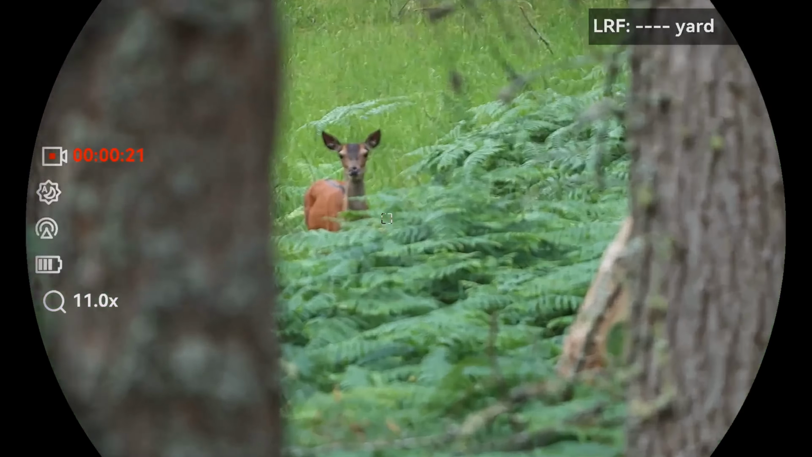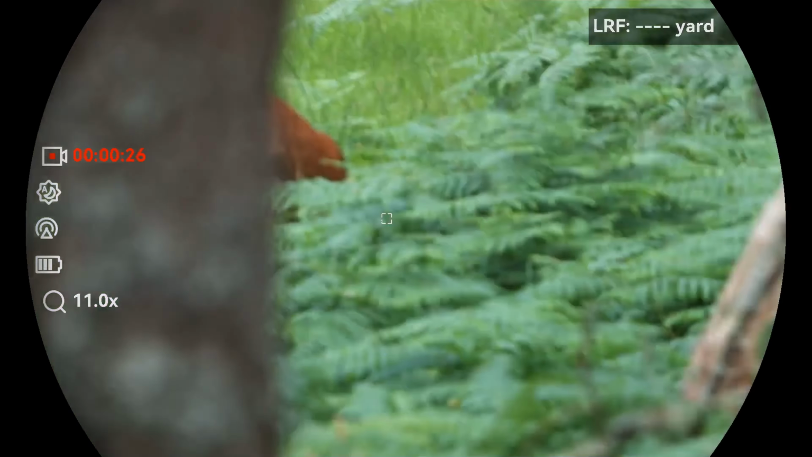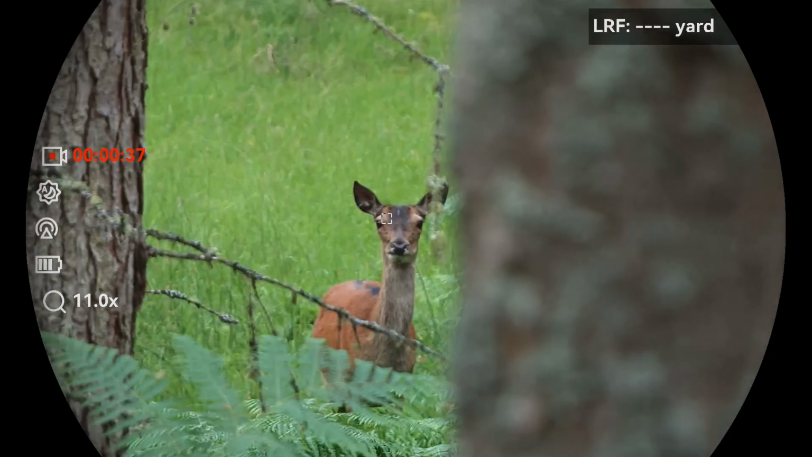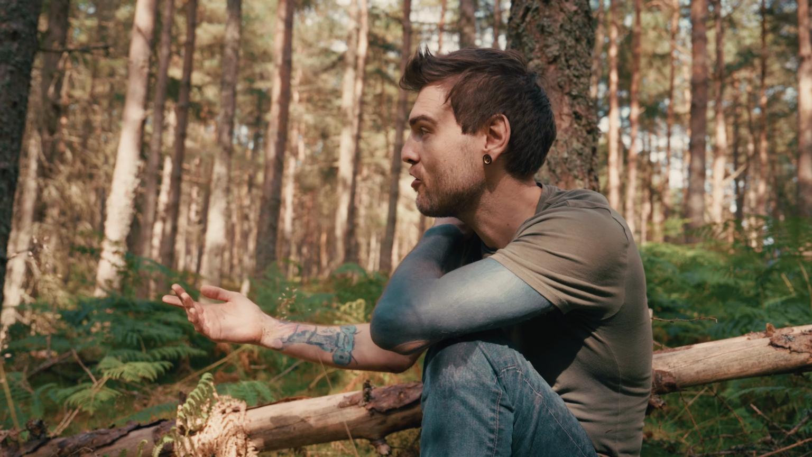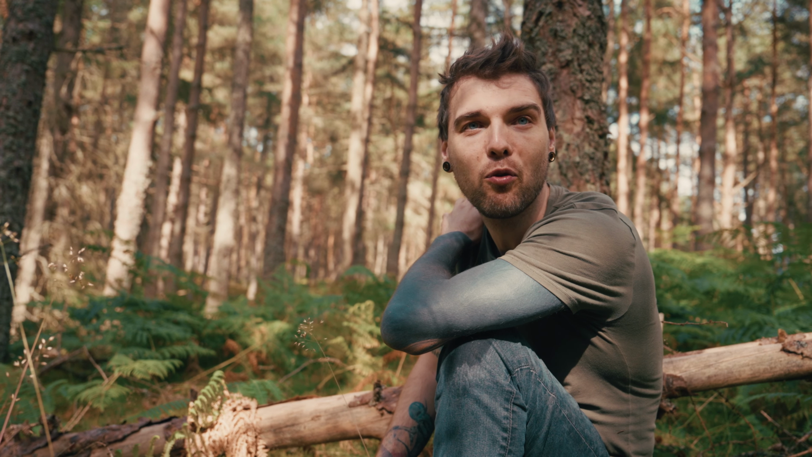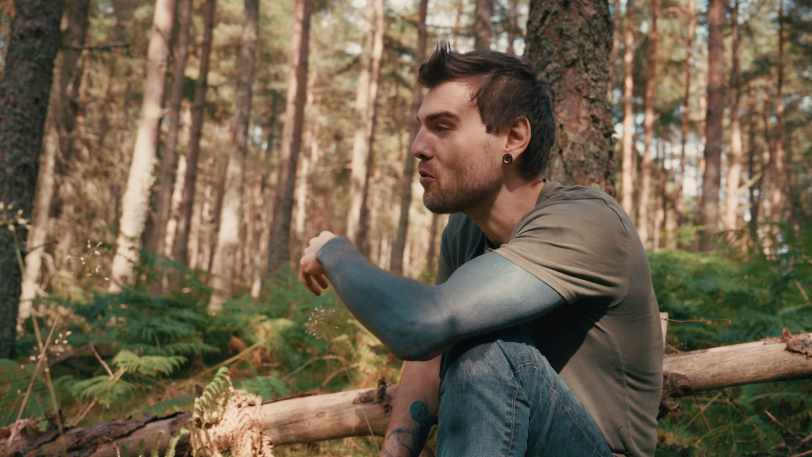And she didn't see us, so it meant that I could lie down, get the camera ready, point and wait. We watched her for about 10 minutes through the scope and the binoculars before she came close enough for a photograph. And I managed to record a few clips as well, so even on the approach, when she was walking up to us, we got some stuff that we can view later.